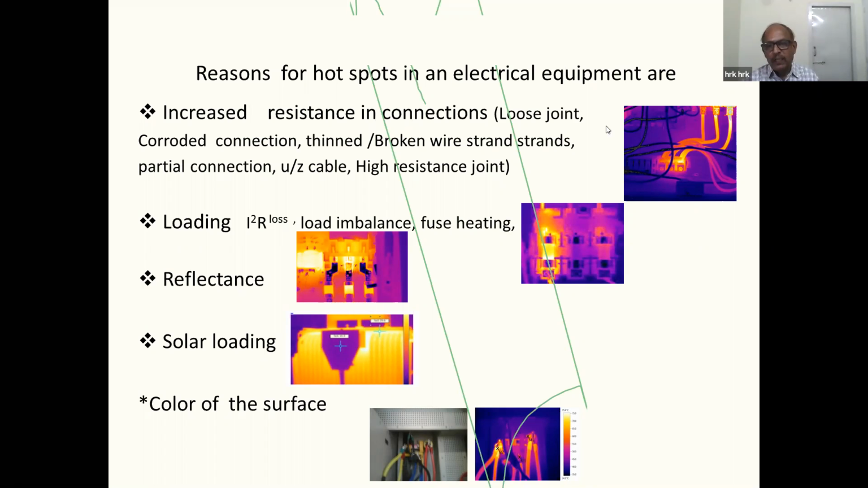This may lead to heating of the electrical connectors. Similarly, if the load is not balanced in the circuit, or a fuse rating is not proper, then there will be heating on the fuse. You can see this image. On the left side, one phase is heated more, either by overloading or by other reasons.